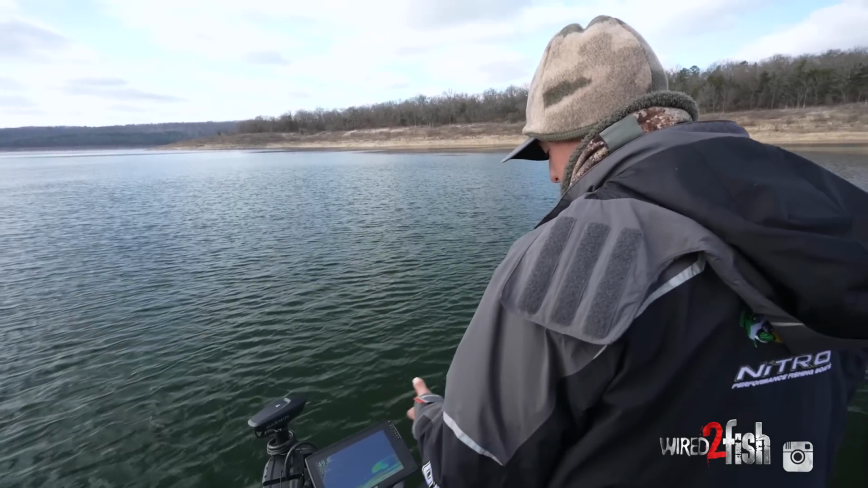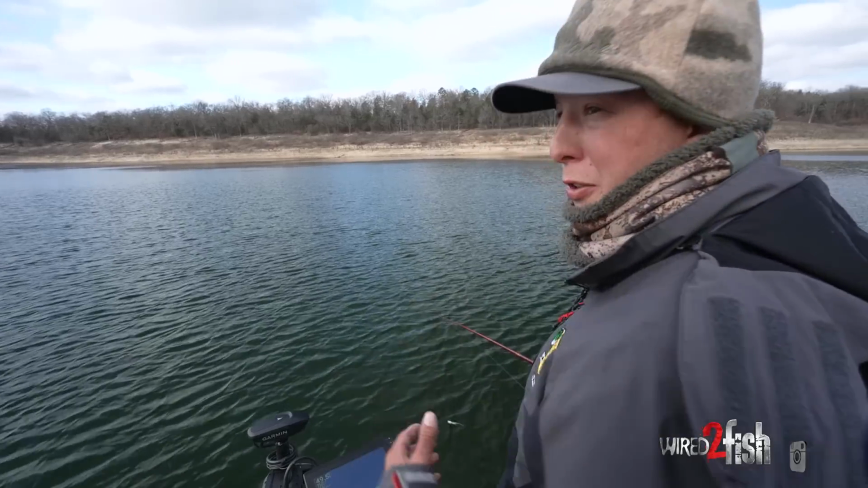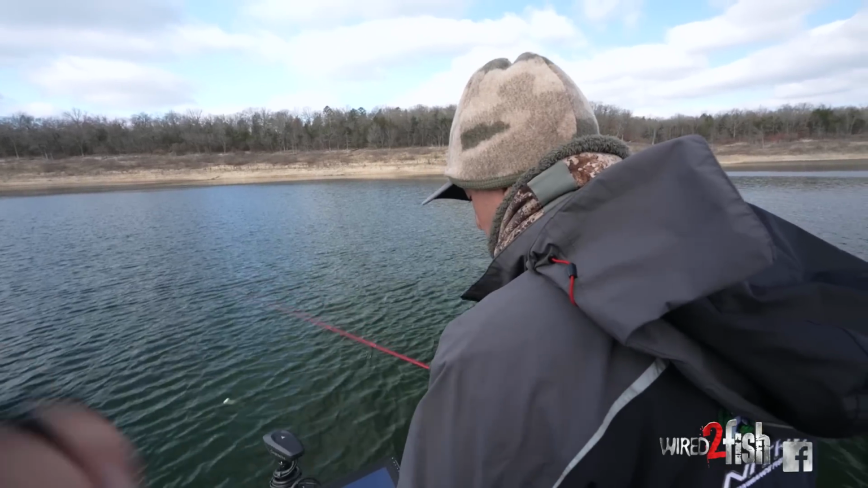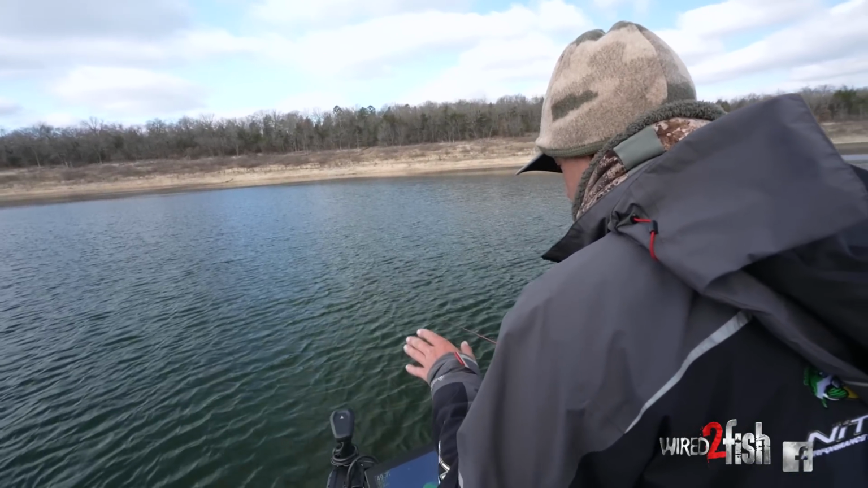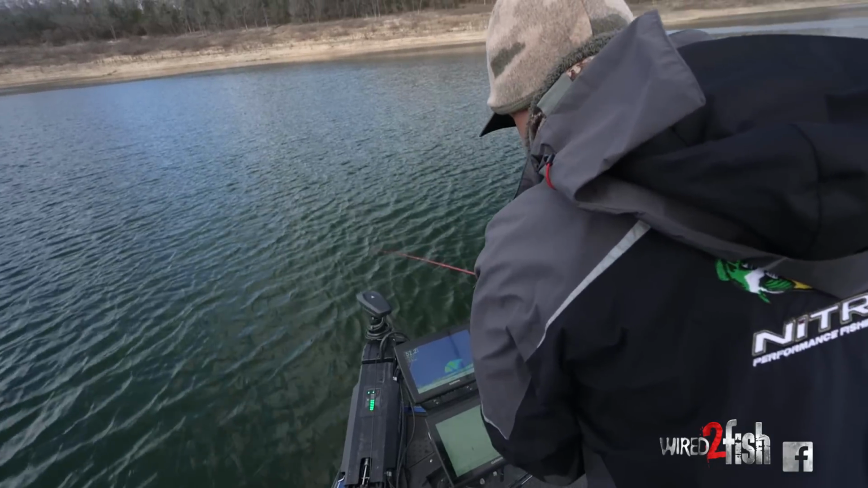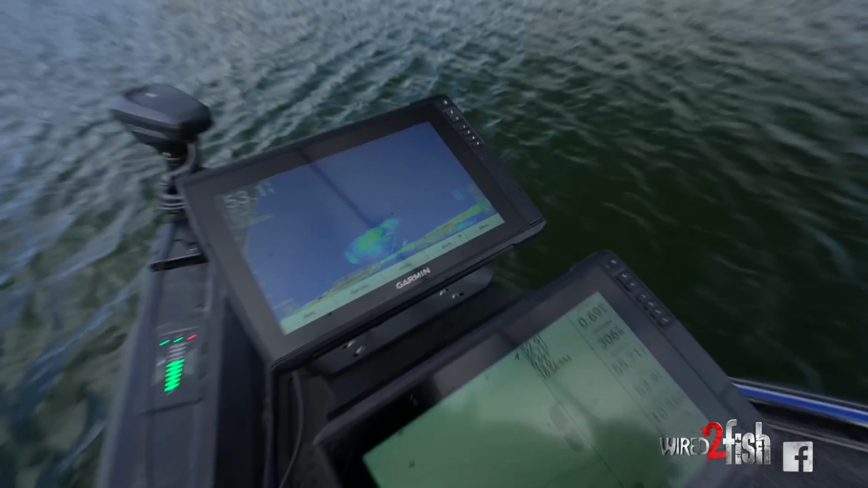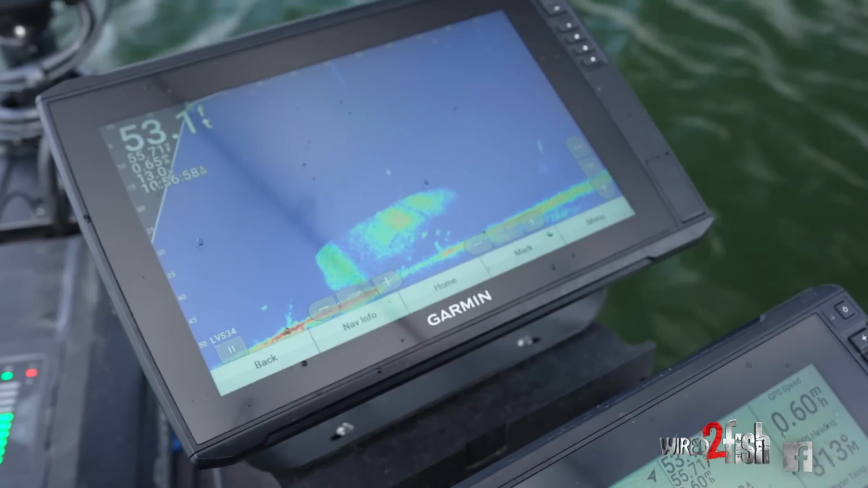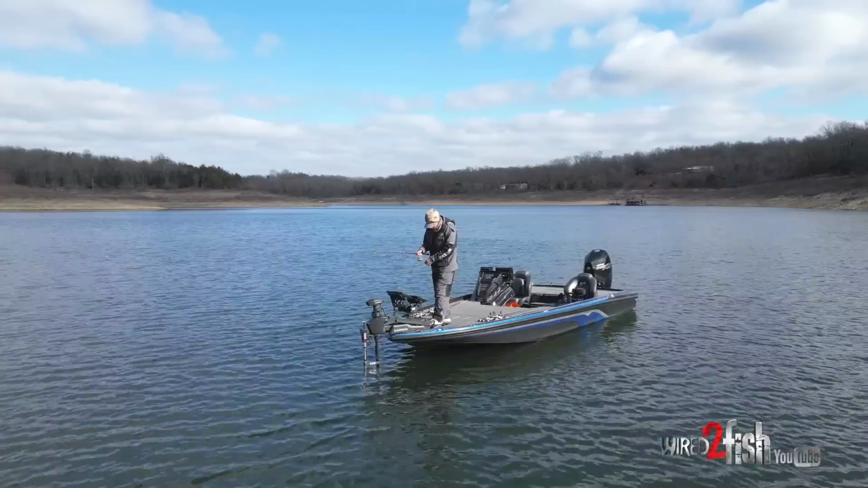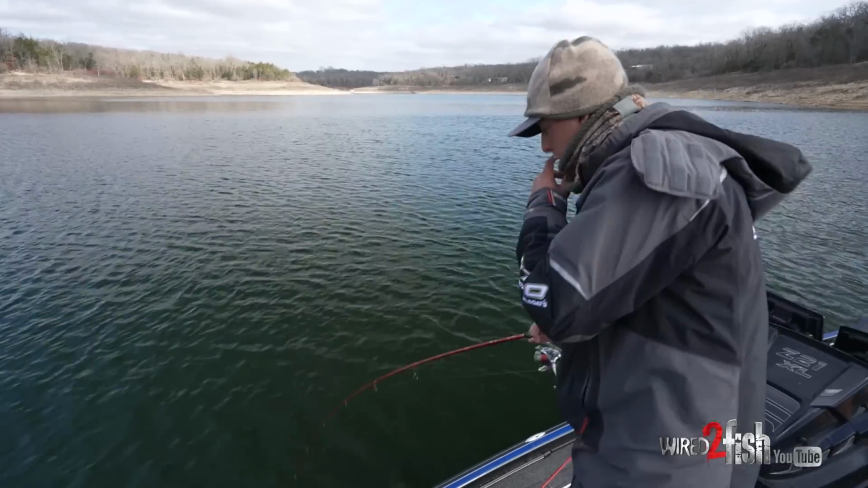So right now, we've got a really big school of shad here, and there's lots of singles and doubles and smaller groups of bass. A lot of times I'll kind of keep going and skip those singles and doubles sometimes to look for, oh man, look at this, to find something like that. There is an absolute giant wad of them right there. Here we go, we're falling. I'm kind of falling behind them, but I think there's so many trailing that we can get one of the ones in the back there. There's one. Feels like a good one there.